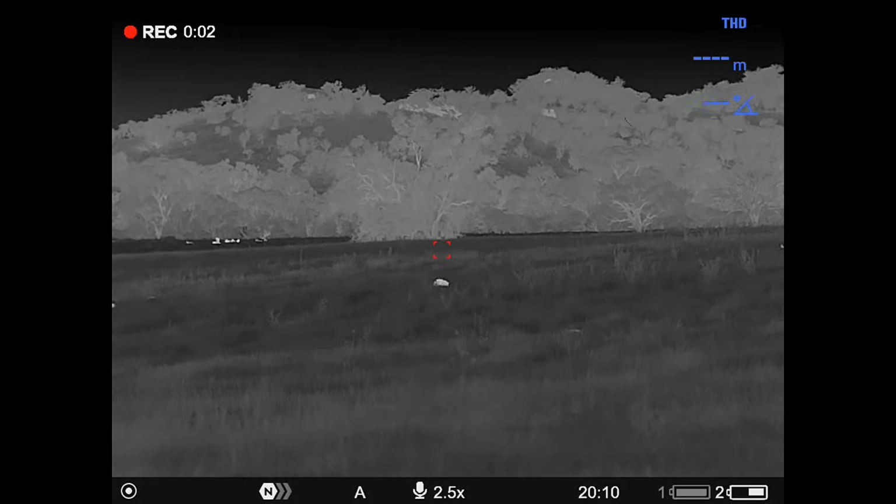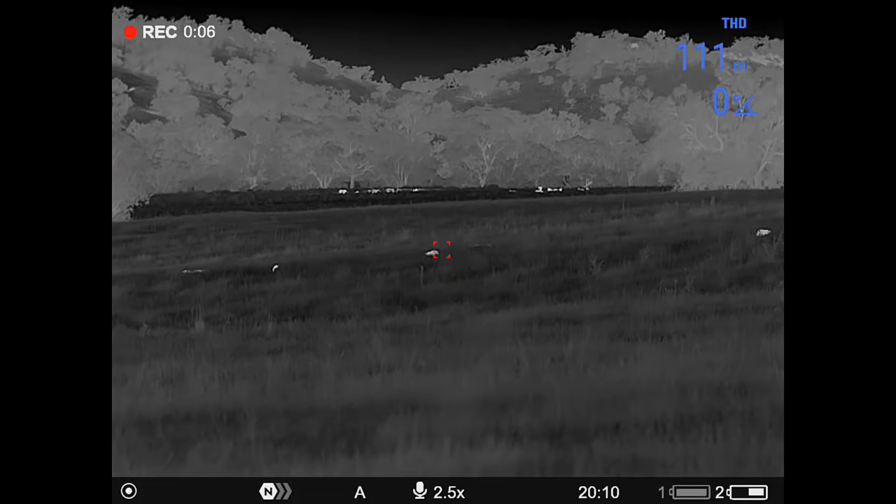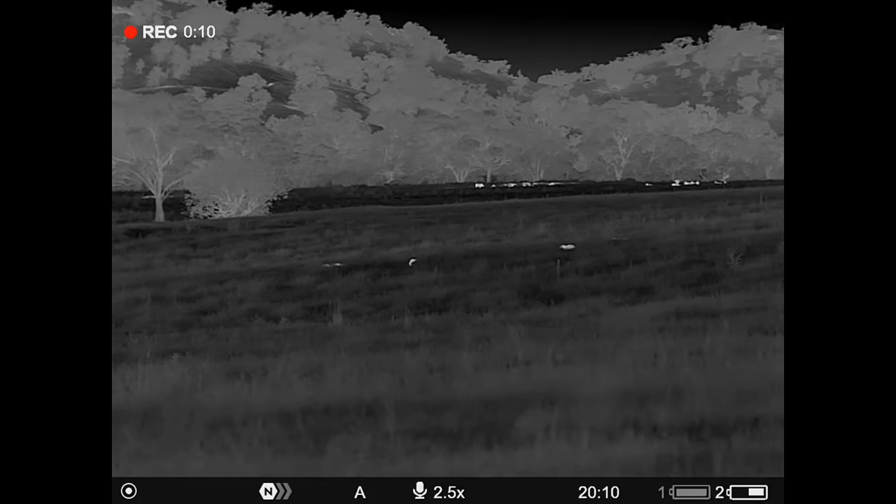We've gone to red mode. There's claret absolutely everywhere after that pig rolled around in the grass. Another pig just there. 100 metres. Another one there. There's a few over there.